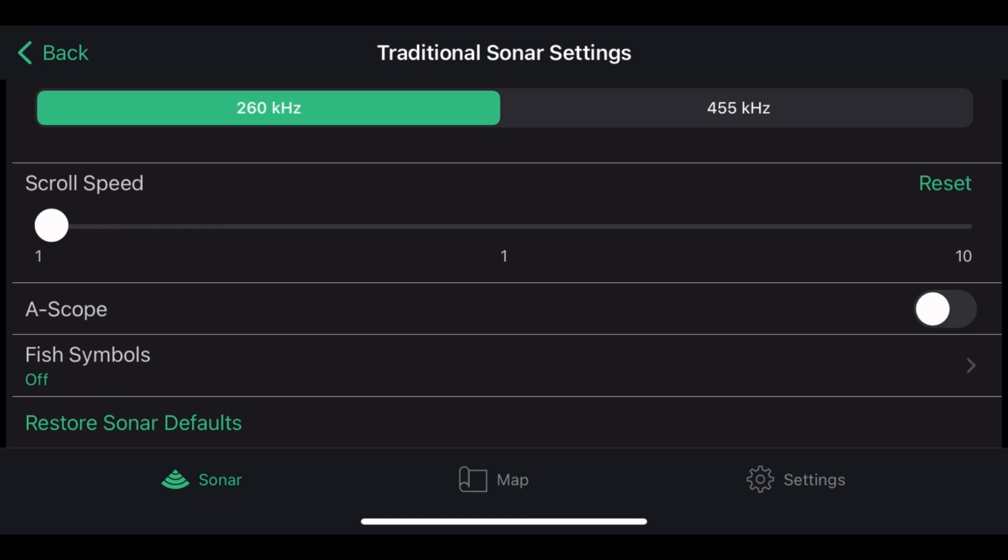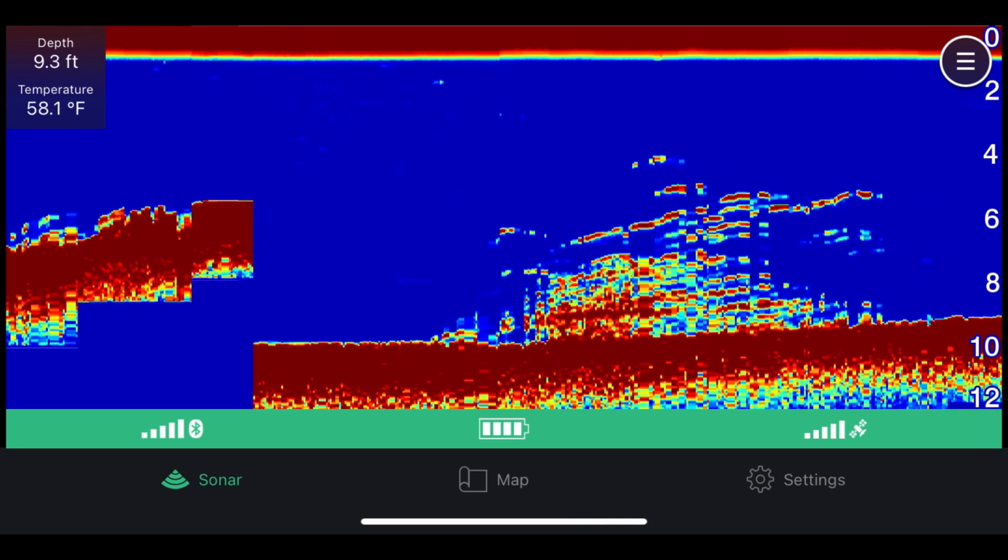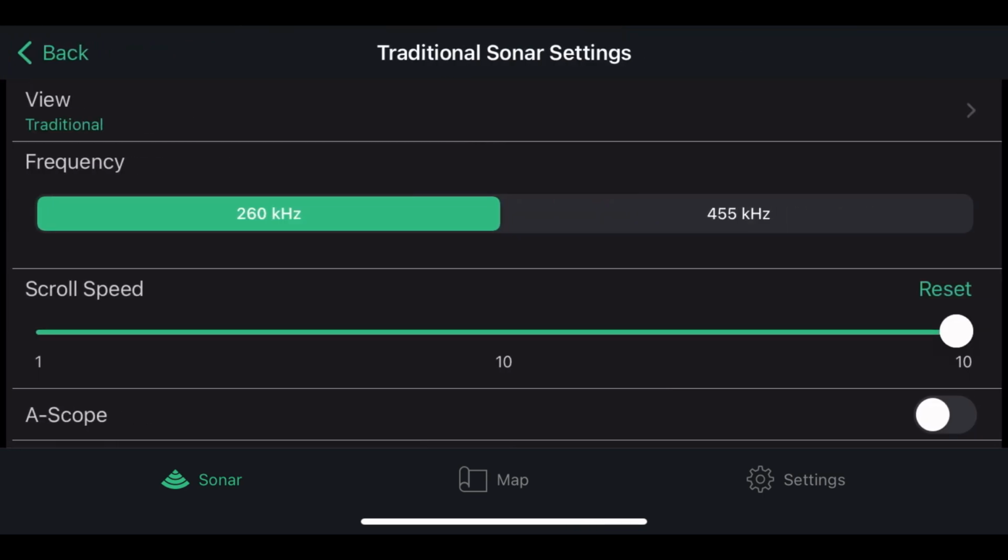So the scroll speed you can adjust. If you want to go slow, you can go to 1. If you want it to go fast, you can go to 10. You can see it's scrolling a lot faster than it was when it was at 5. I usually keep mine around 5 to 6.